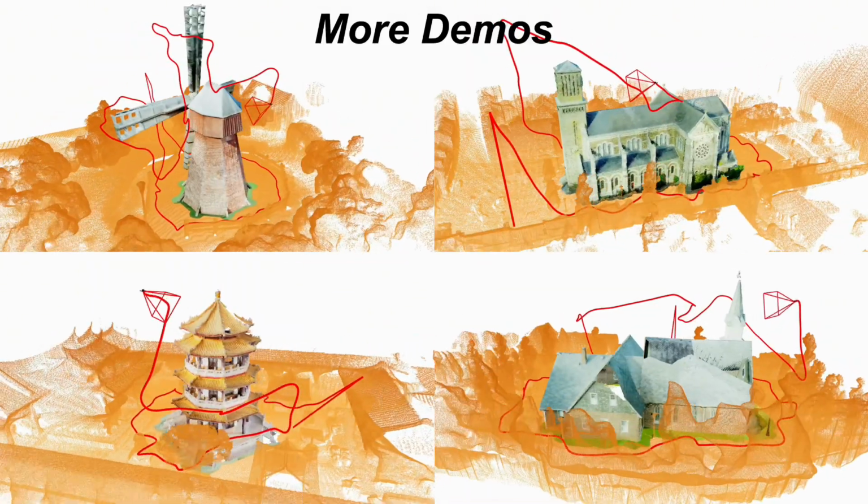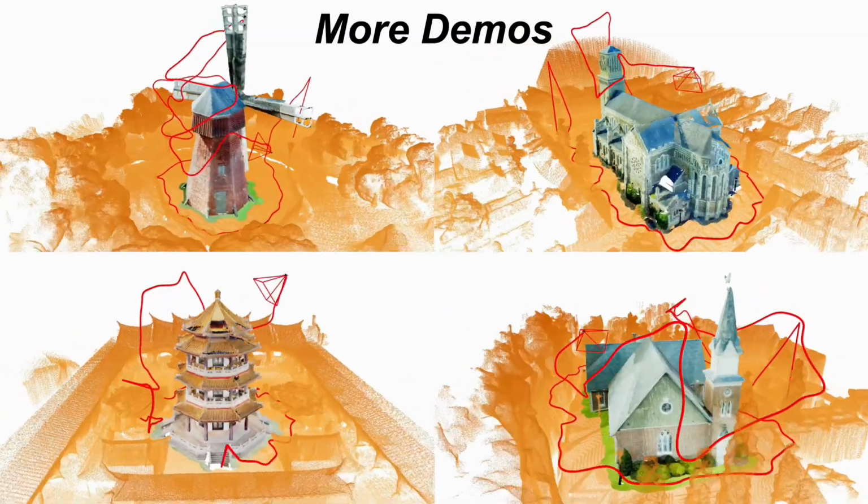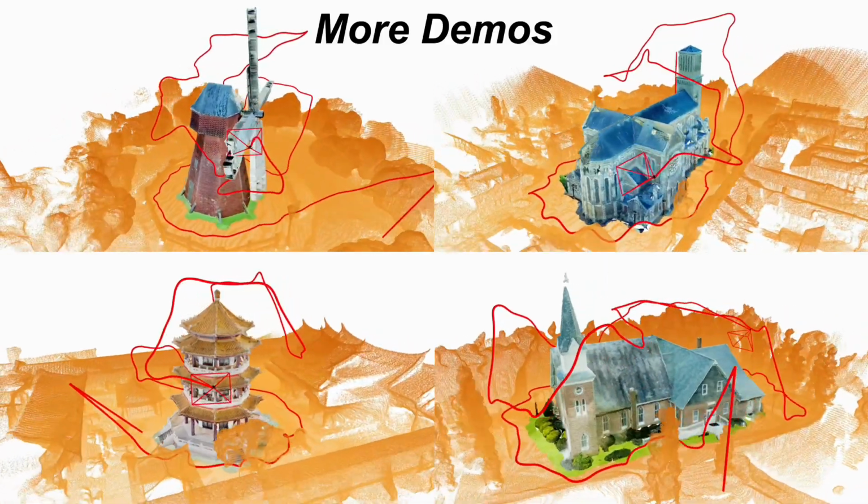Overall, empowered by foundation models, FlyCo addresses limitations in existing solutions and truly achieves performant aerial target structure scanning across diverse open-world scenarios.